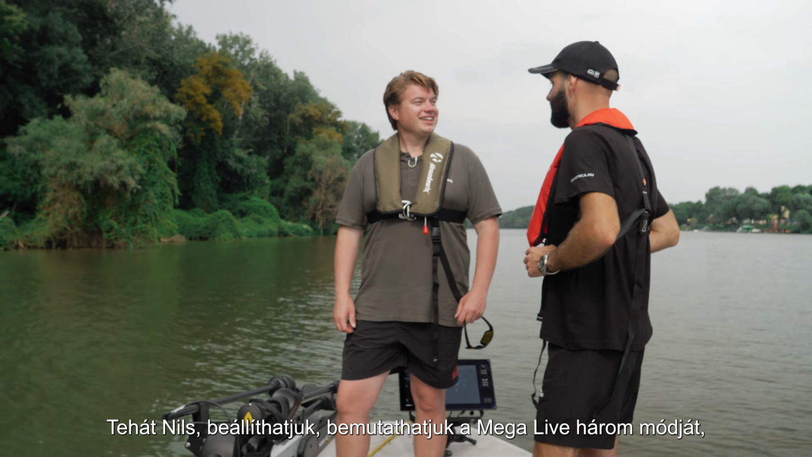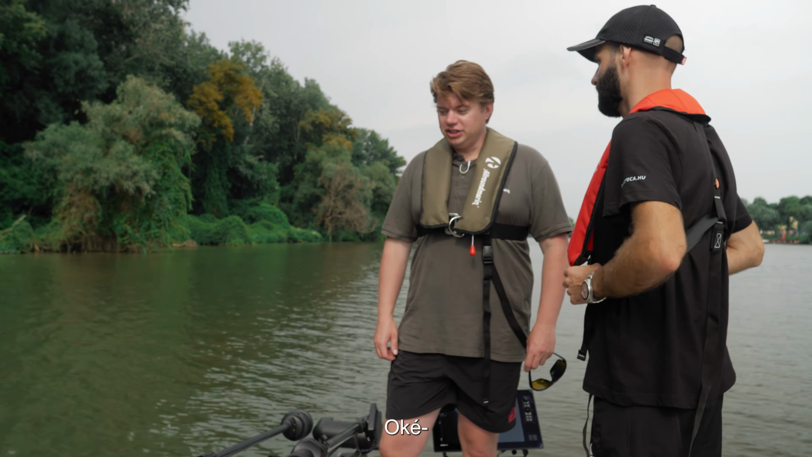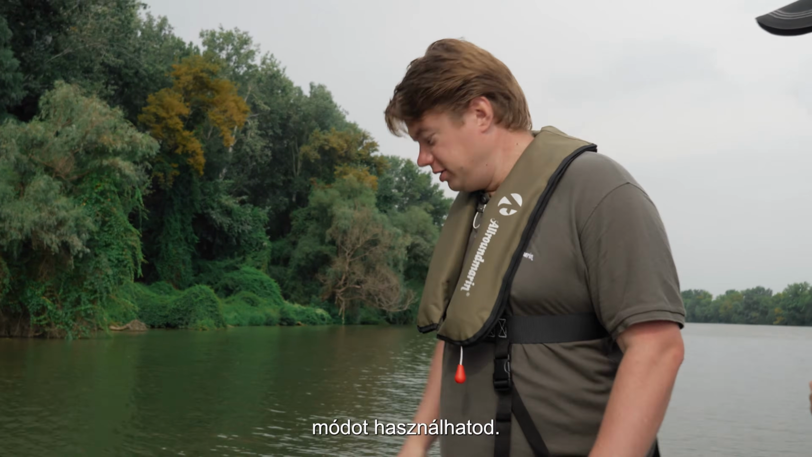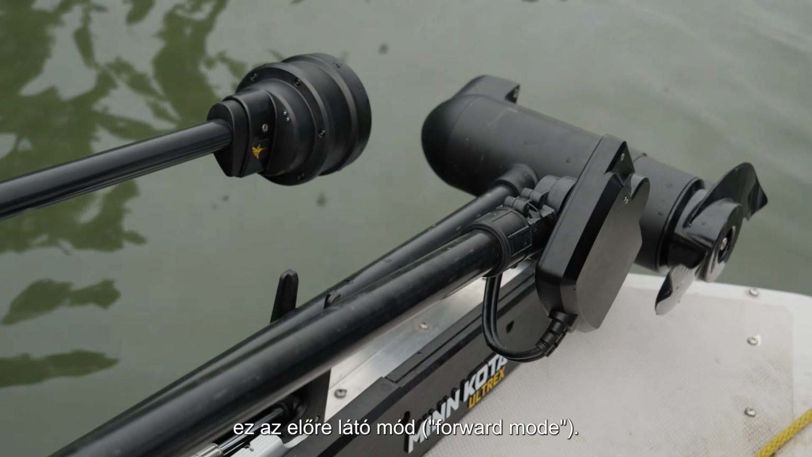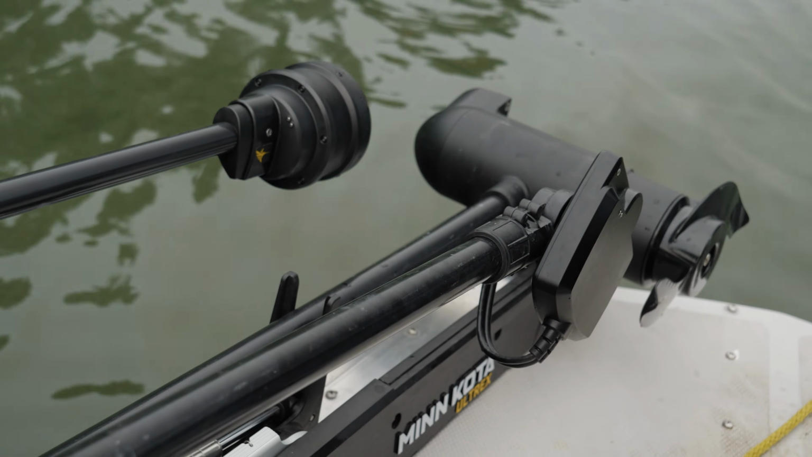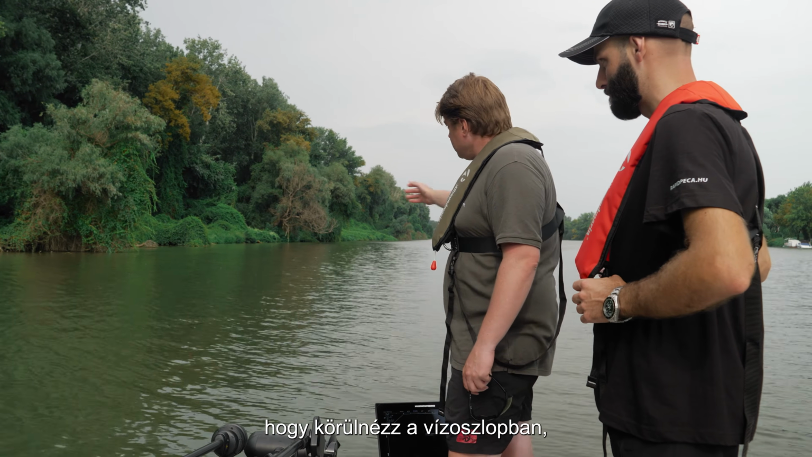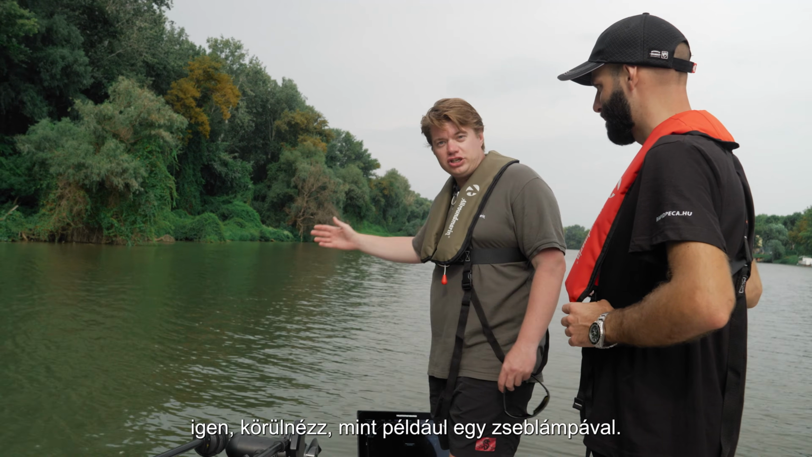So Nils, we can set the 3 modes, or we can showcase how it works. Okay, so I'll explain when you can use which mode. First, you see here, this is the forward mode. I would say it's the mode for searching fish. You use this mainly to look around your boat.